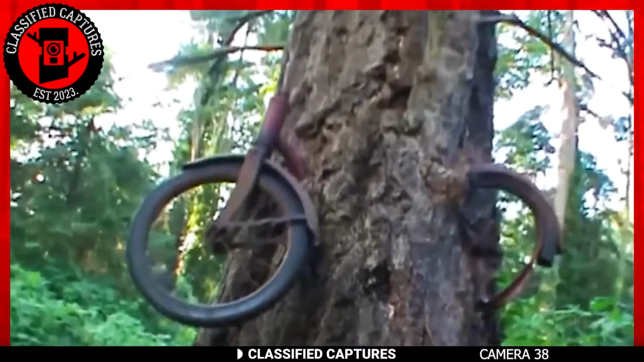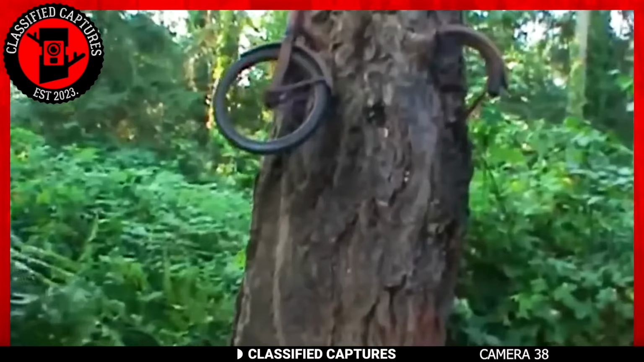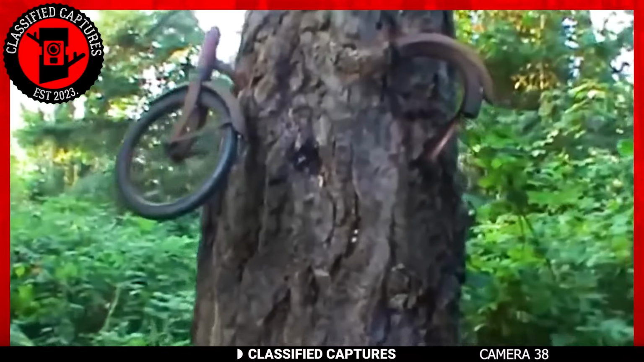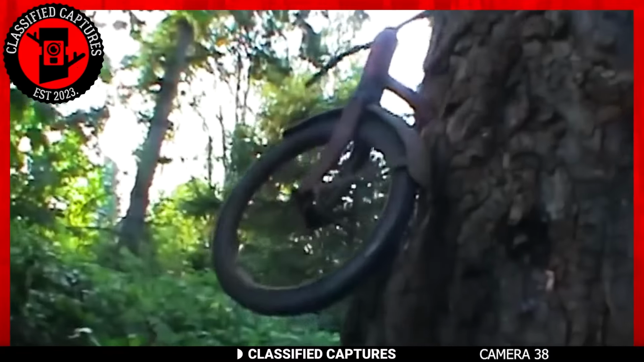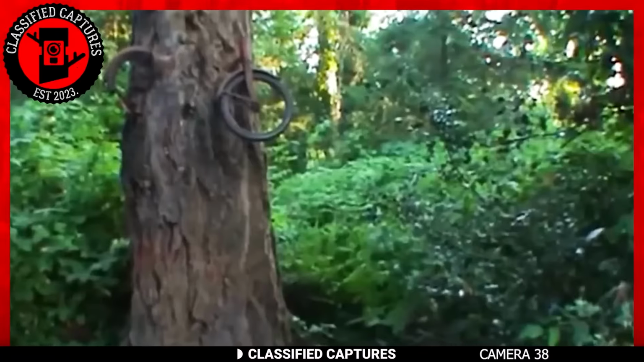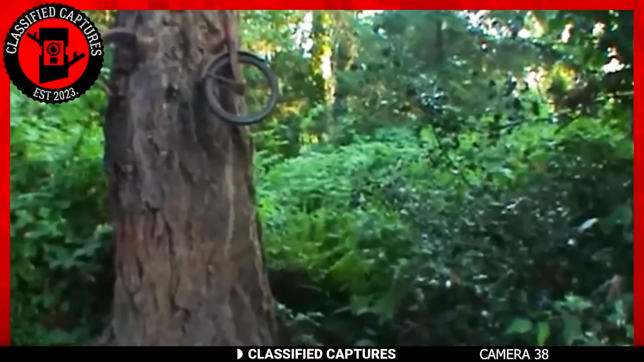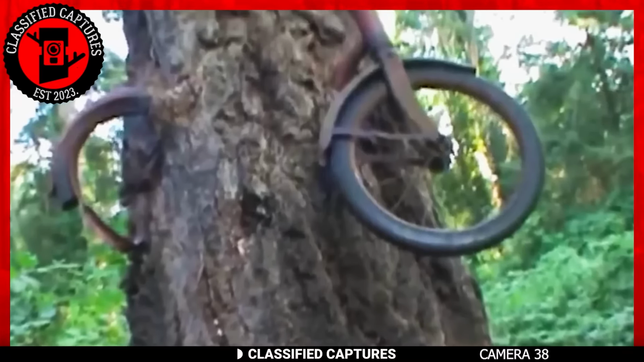Tourists and bike enthusiasts flock to this secret spot, eager to witness this unusual spectacle with their own eyes. As they stand there gazing up at the tree, they can't help but wonder about the story behind the bike and the boy who once rode it. Some even claim to have felt a mysterious presence lurking in the forest, as if the boy's spirit still roams the woods in search of his lost treasure.